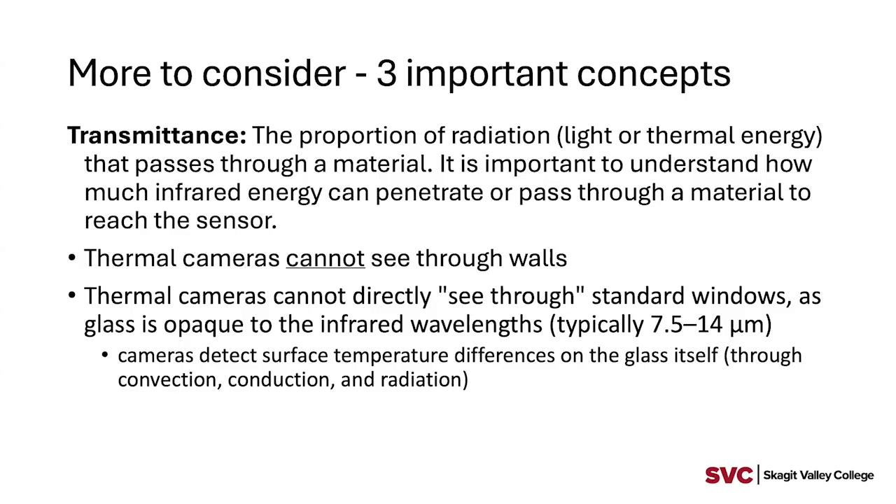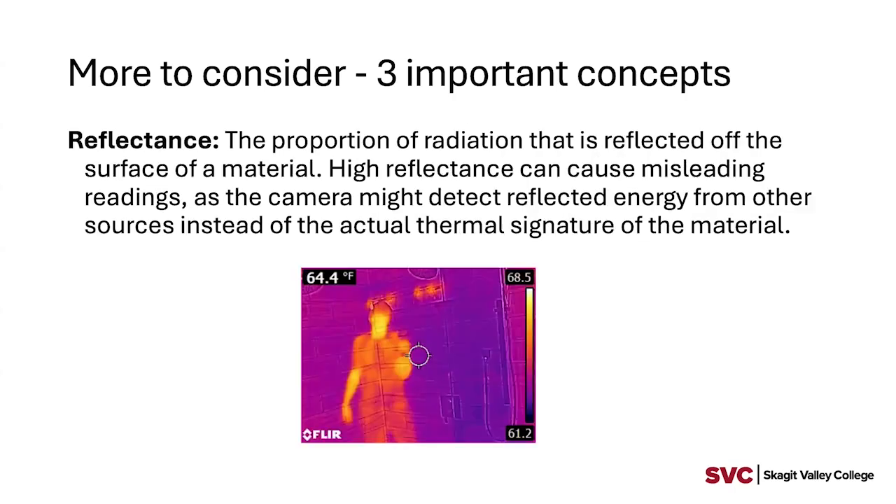What you may see if you're capturing an image through a window is some sort of surface temperature change brought through the major ways we transfer heat: convection, conduction, and radiation. But typically, reflectance is one of the key concepts.